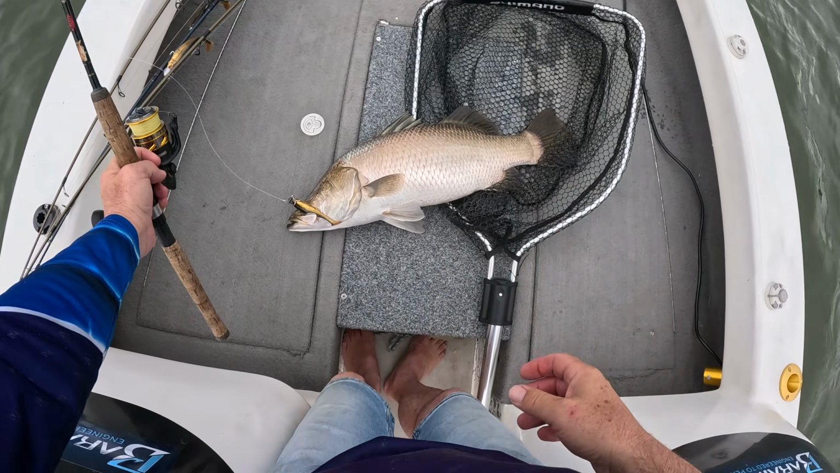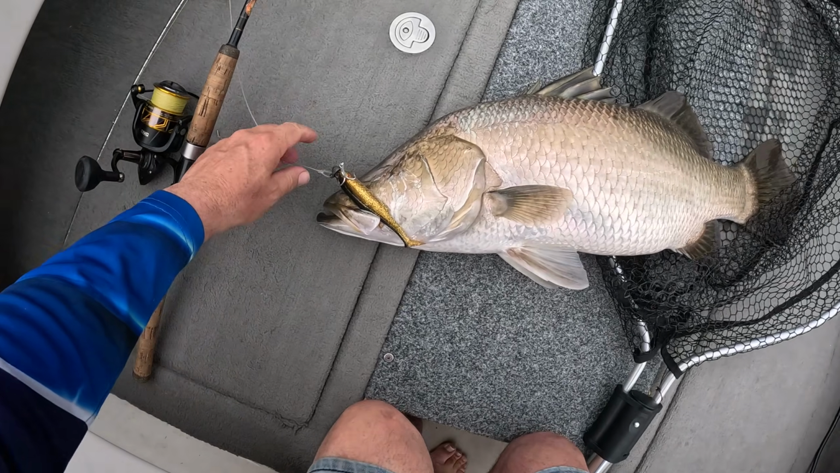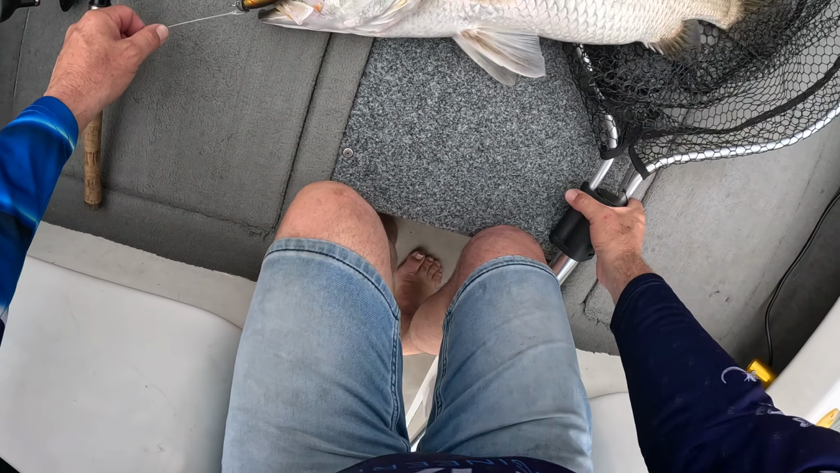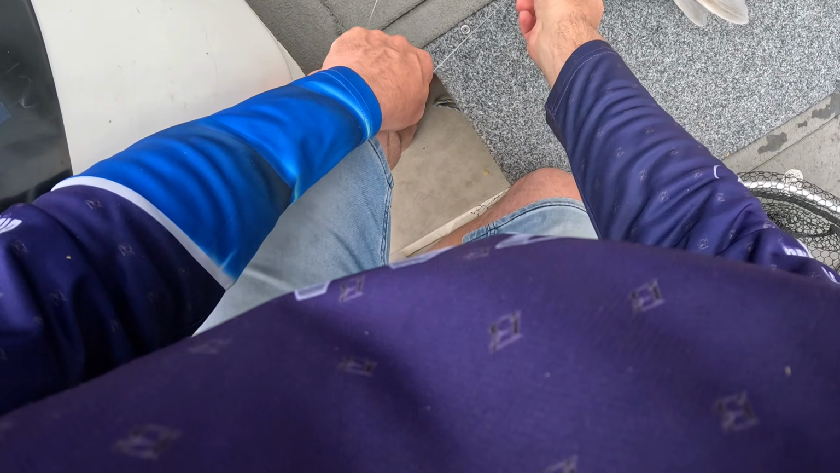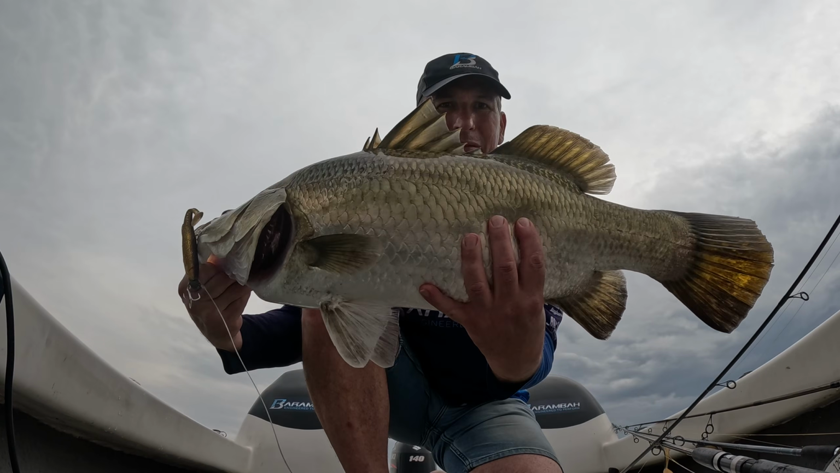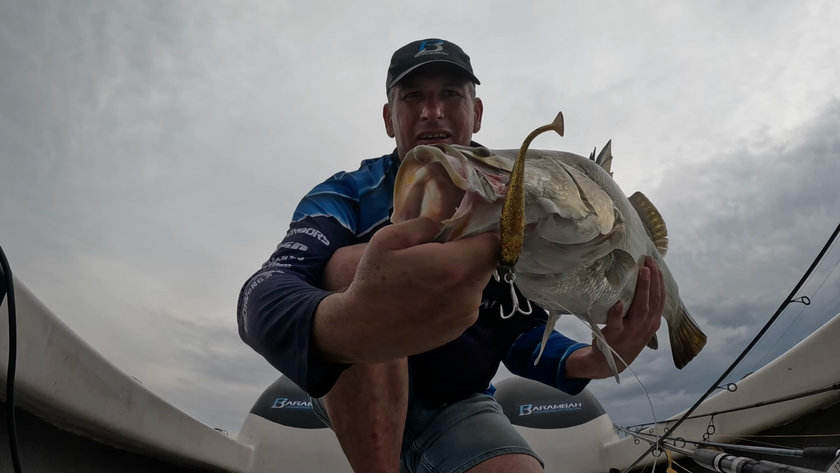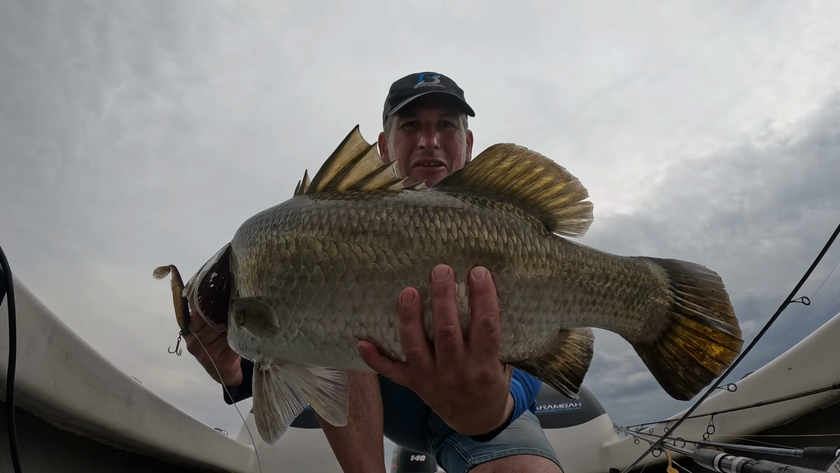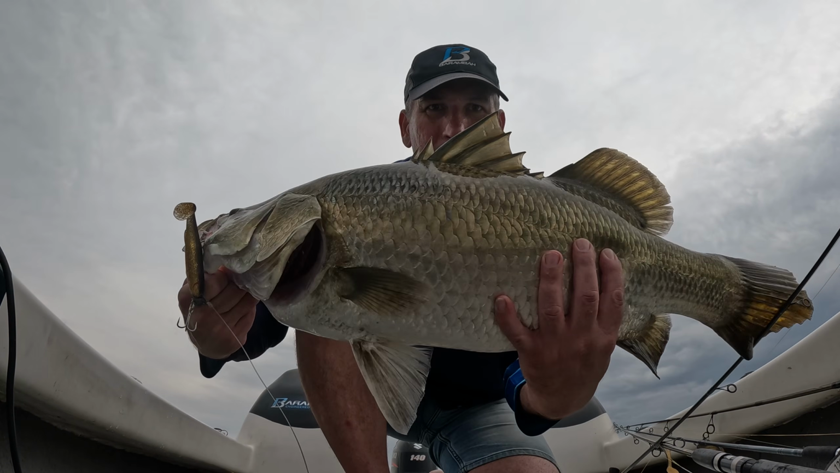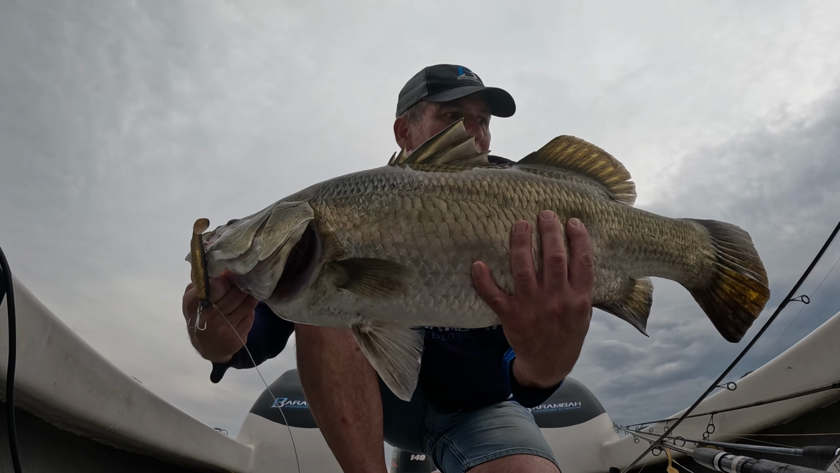But that is so cool. So that's a little, what are they? Whatever plastic that is, but it's a 1/2 ounce 7.0. There we go. A little 78, but that's my first LiveScope Barra on my own LiveScope, so I am pumped.